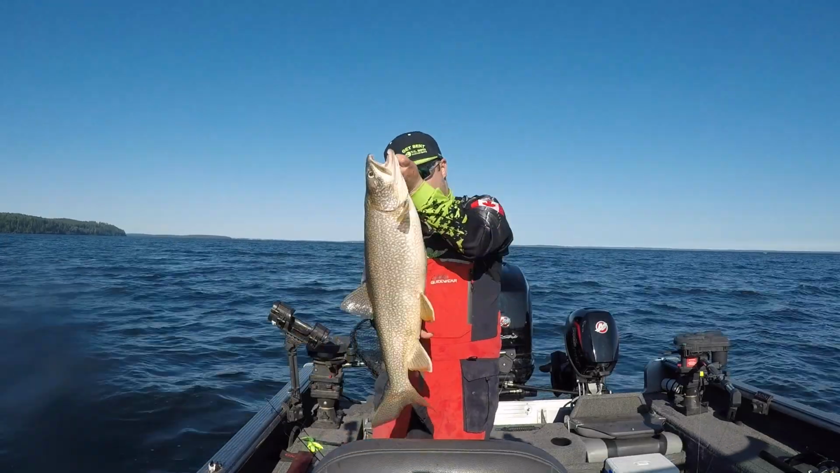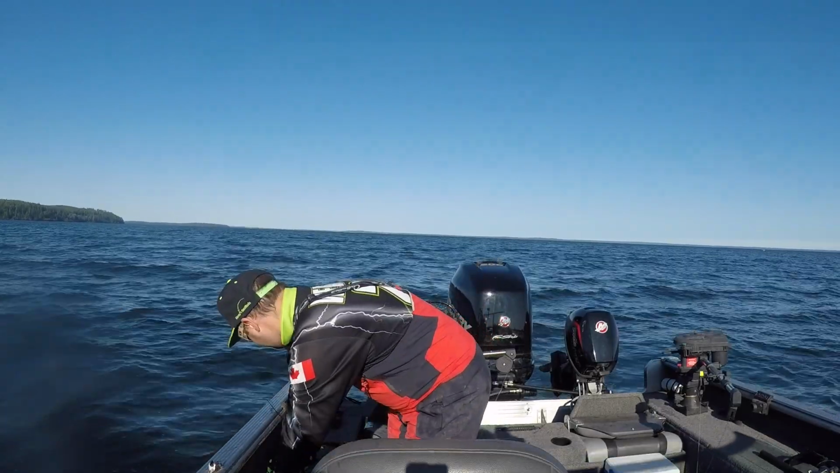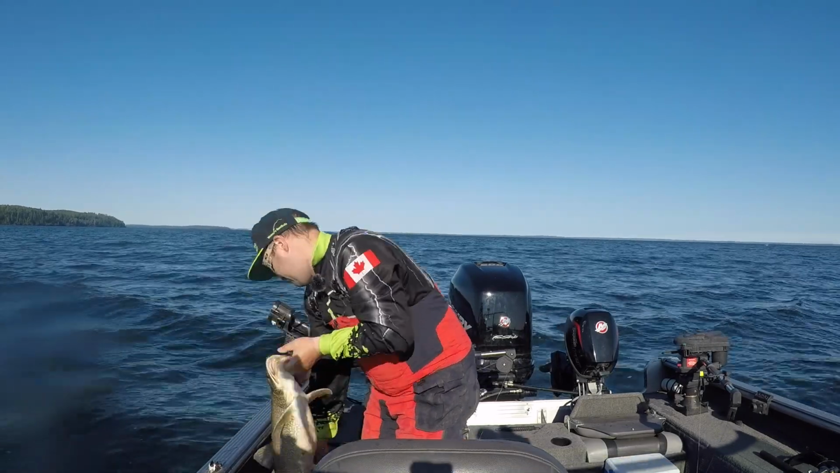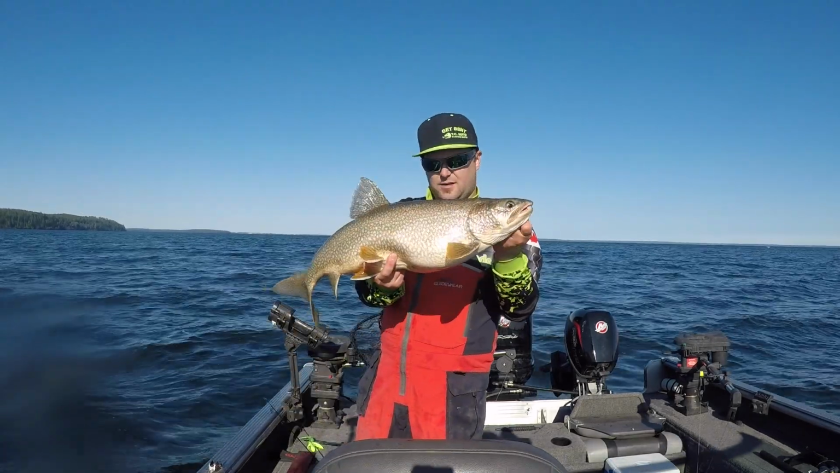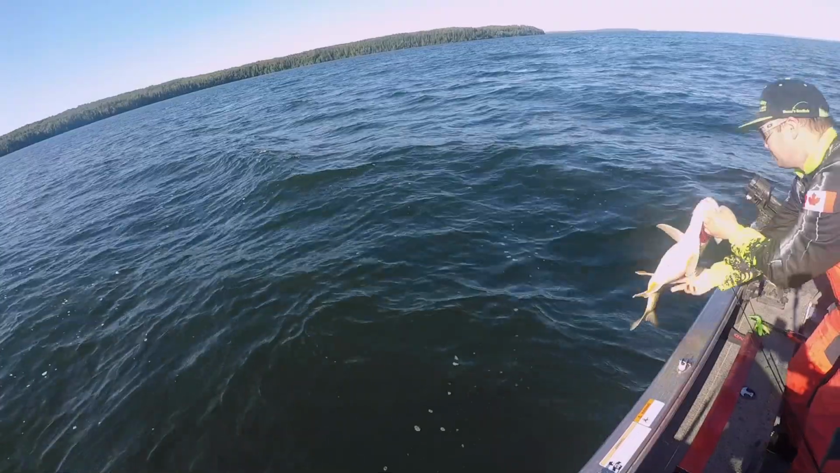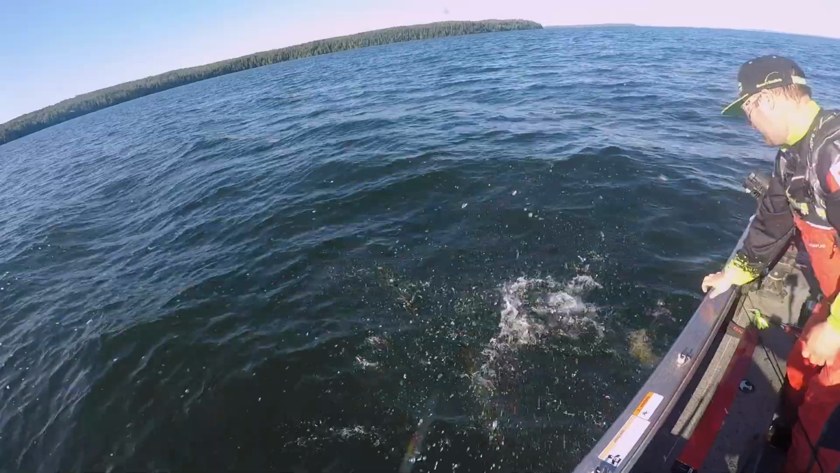Chunky one. I'll get a quick measurement on him. 27.5 inches. This is another healthy fish, pretty much average fish here. So we'll get this guy back in the water. So we caught a couple fish right off the bat there, up in a little shallower water, 40 and 50 feet. It's kind of nice catching them up there, a little bit less water. They usually put on a pretty good fight.